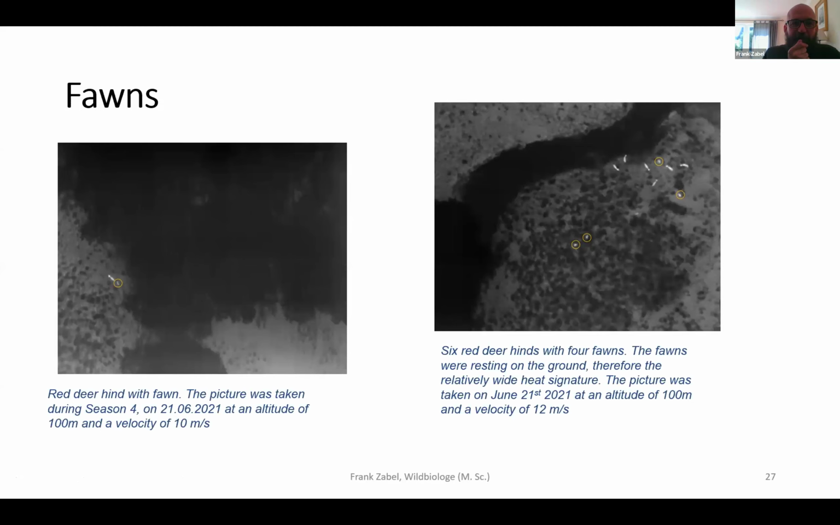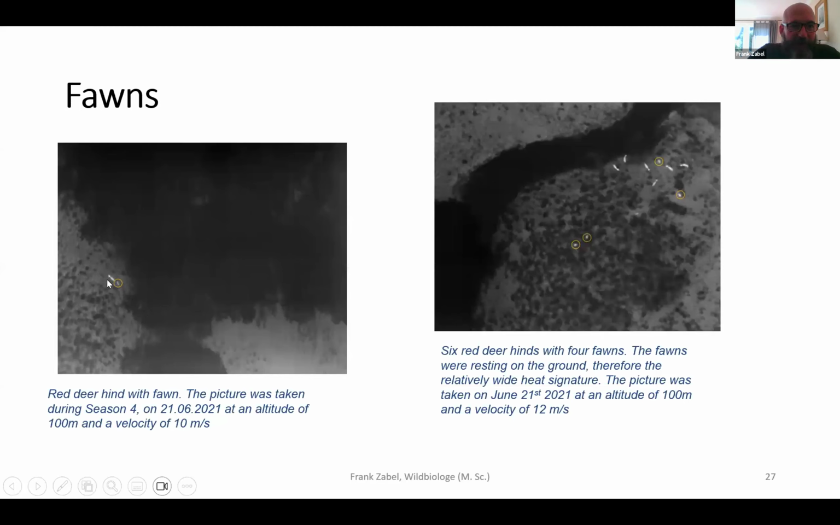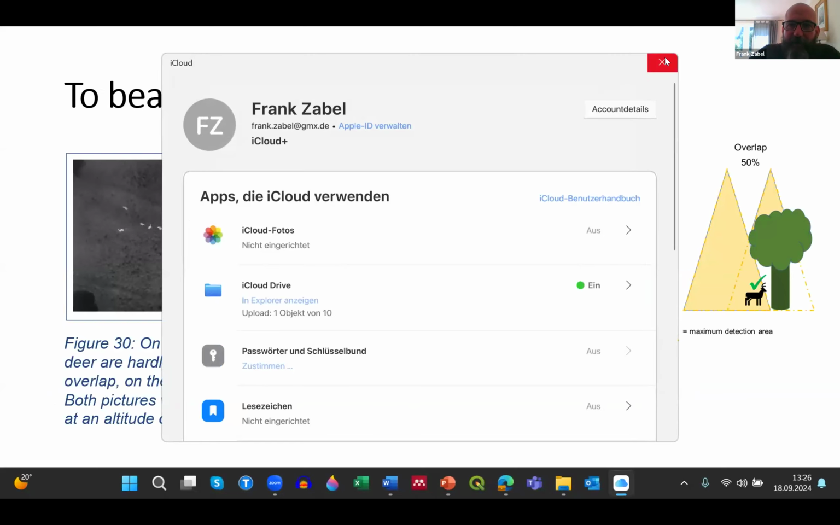To prove how accurate the whole thing is, you see here even fawns. Here we have a female red deer, and here followed by her fawn, and here you actually have 6 adult red deer and 4 fawns spread out in the surrounding. And at a certain moment in time, you can even see the antler development. Of course, you have to train your eye, but here you see a stag with